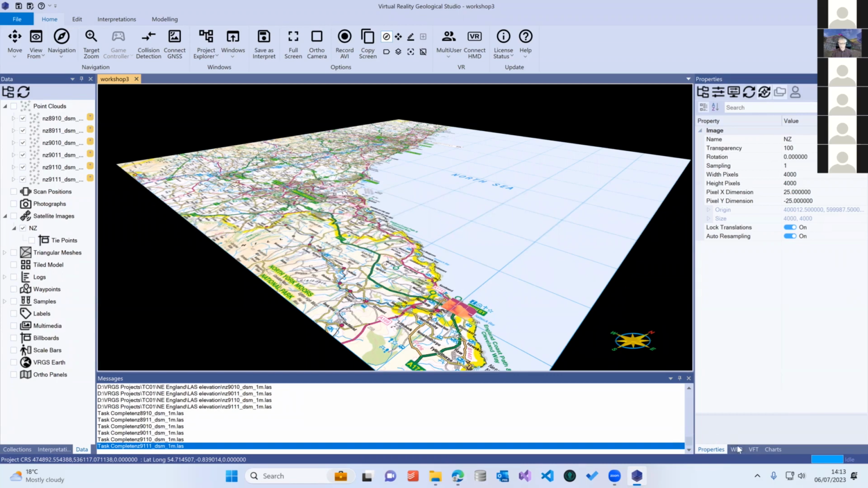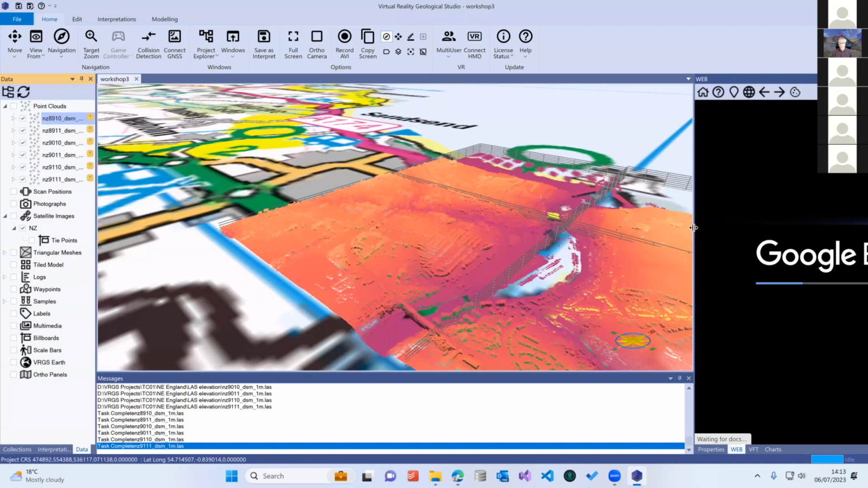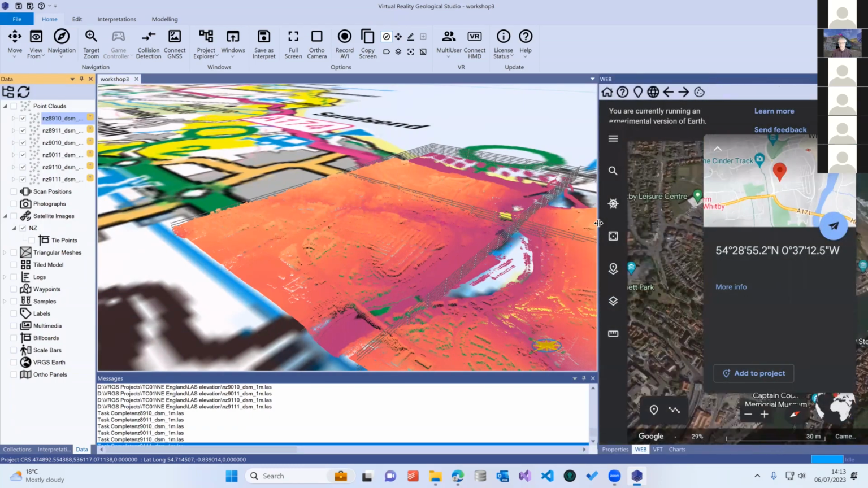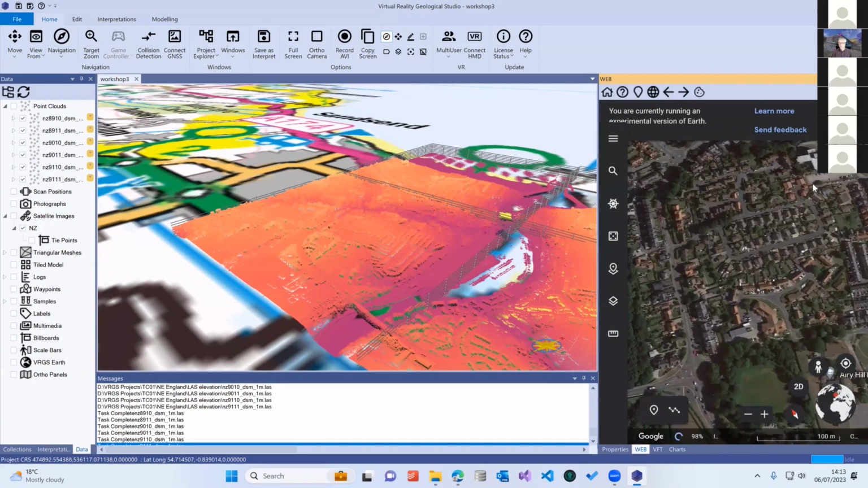If I go to the web view here and select the web browser, whoops, that's the wrong one. Go to my web view, and on one of my point clouds, if I just do a go to in the web view, it brings us to more or less the right place in Google Earth.